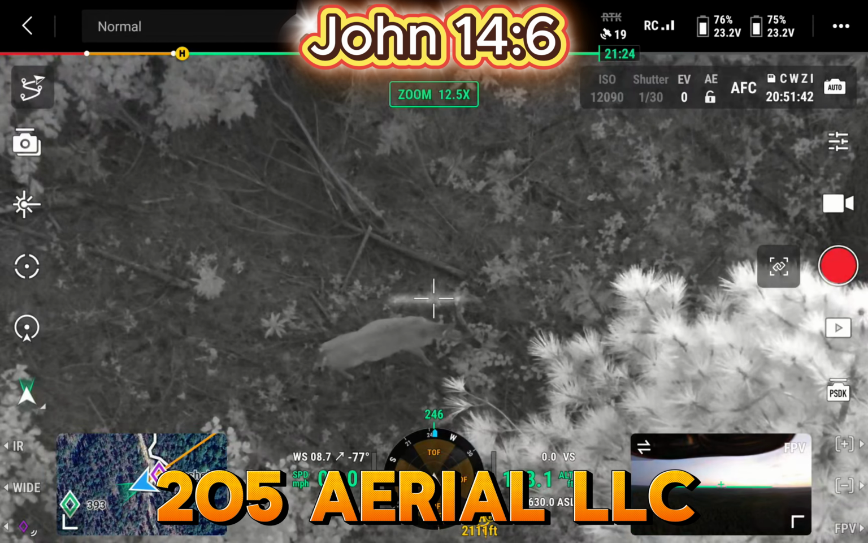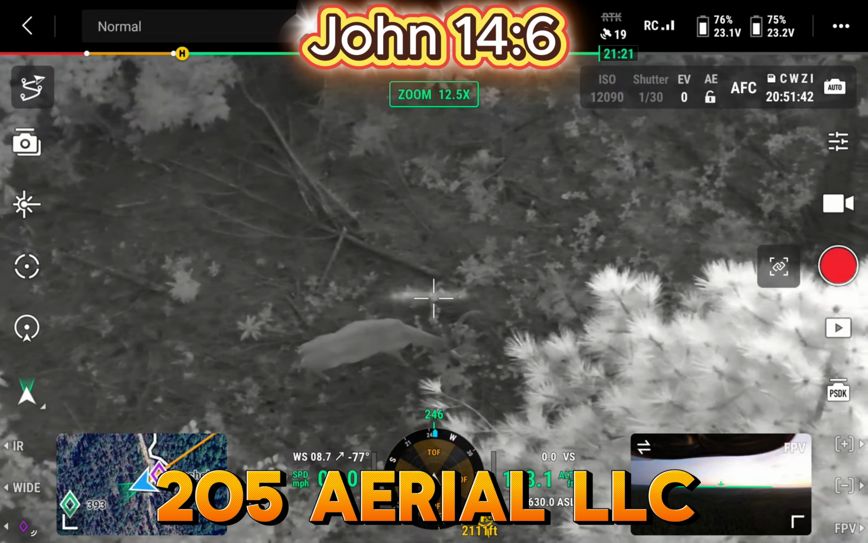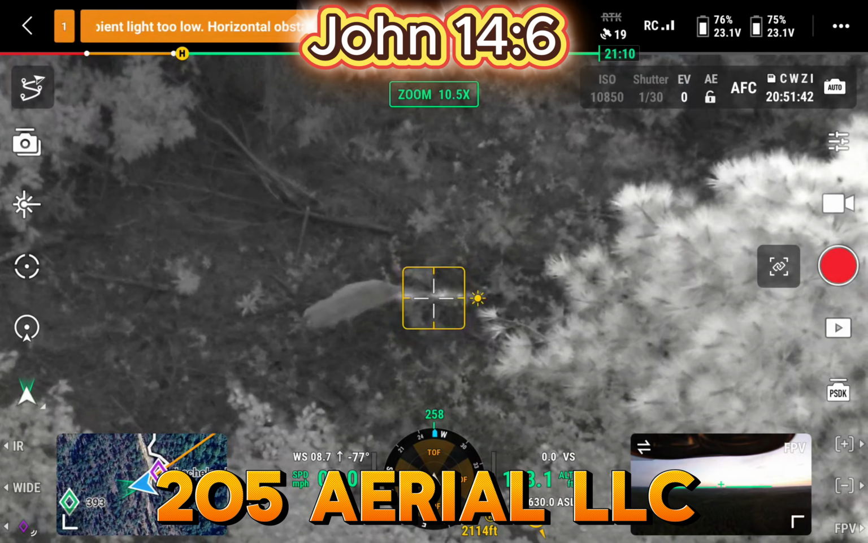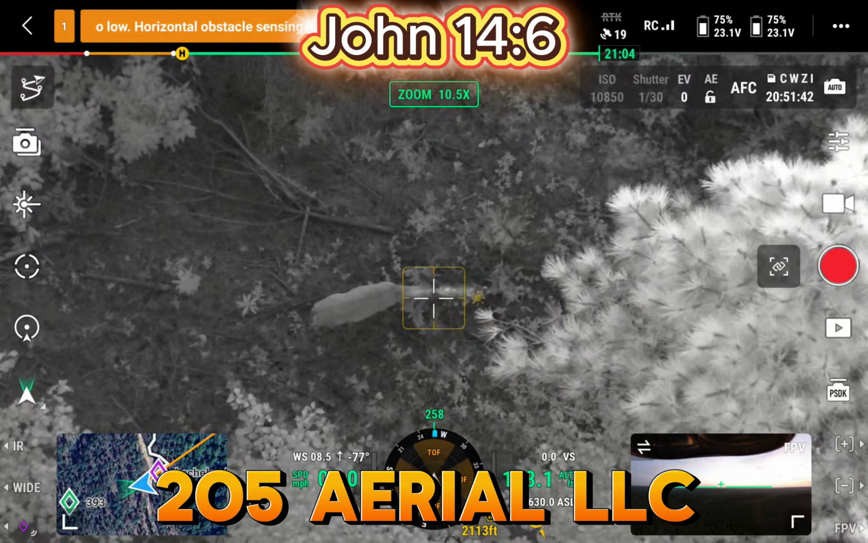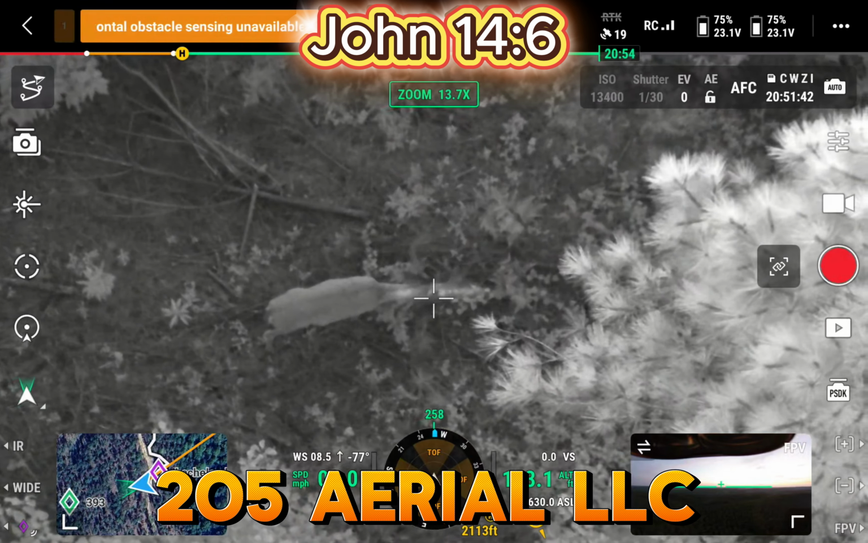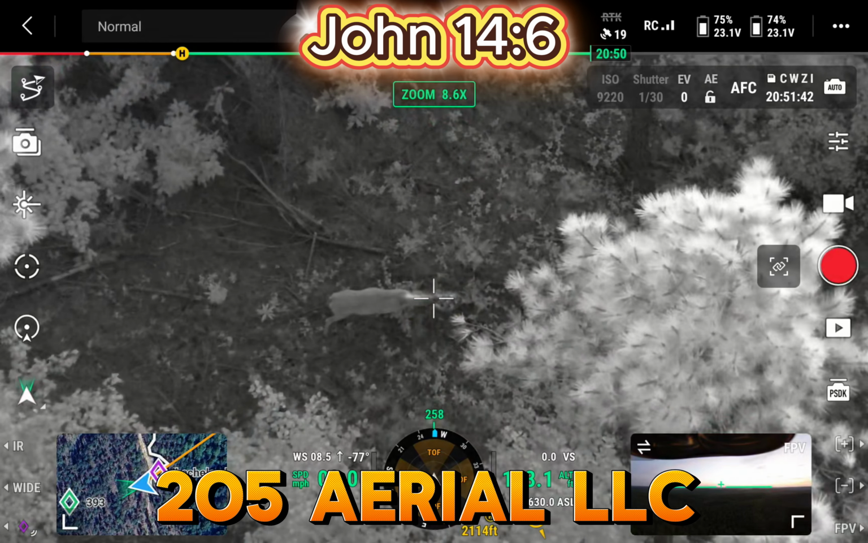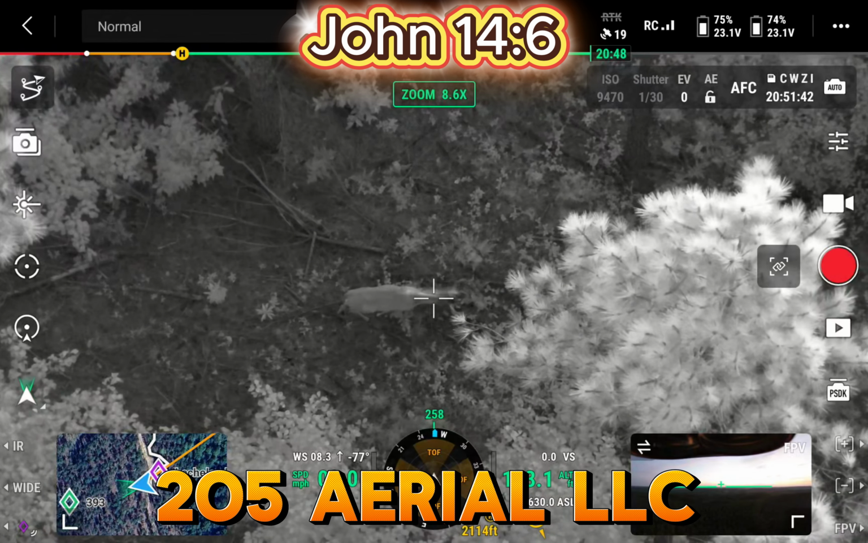I'm going to go back and fly his property once the leaves come off, in a couple of months, and we'll look at it again. But I may adjust things a little bit so that we do more herd surveys. We can do them during deer season if I don't have recoveries, and we can also do them after season, till green up, sometime in late April or whatever.